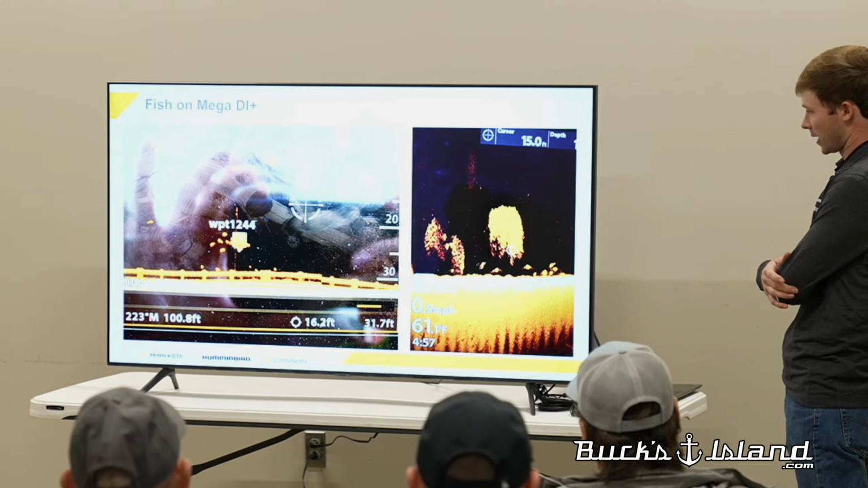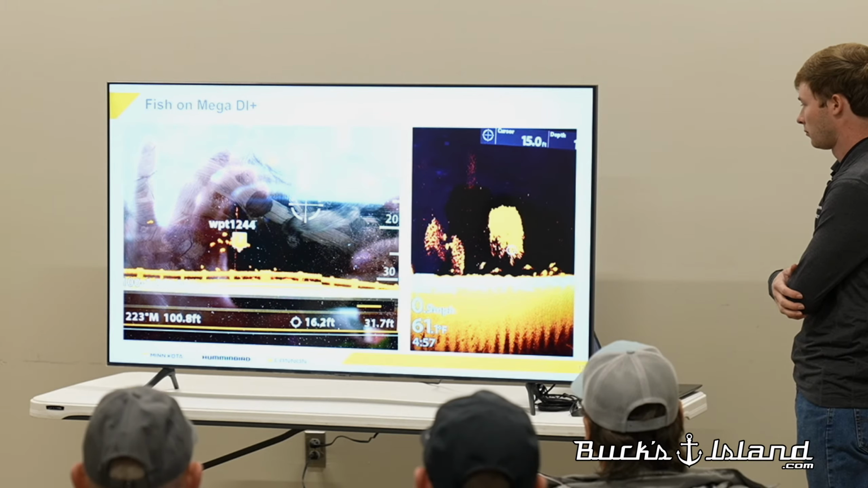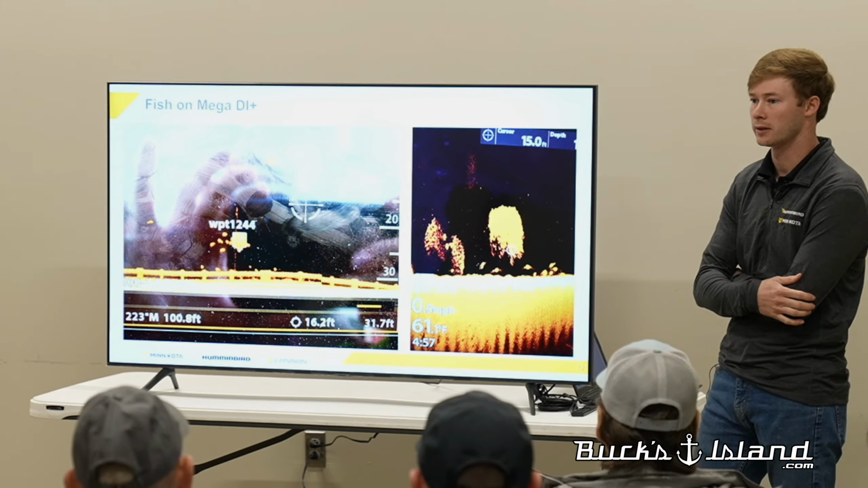This is another example of what some schools of fish look like here. You can see bait fish obviously just look like a cloud, and then your bigger game fish are going to be the white dots there.